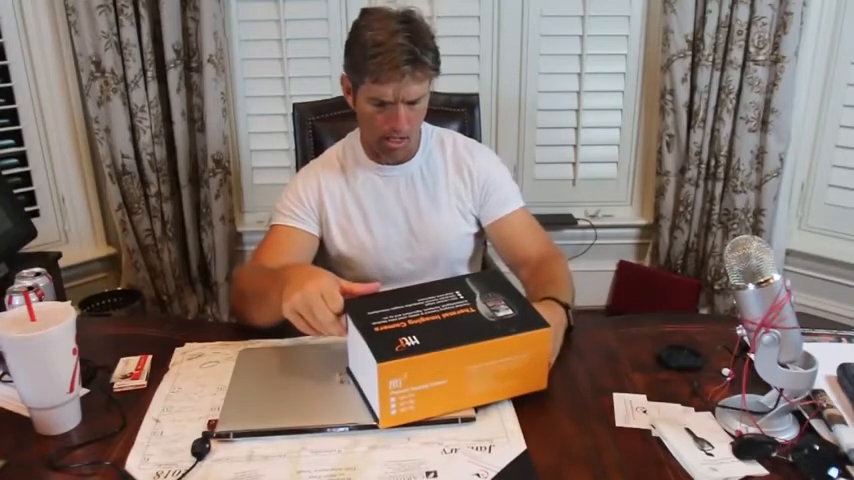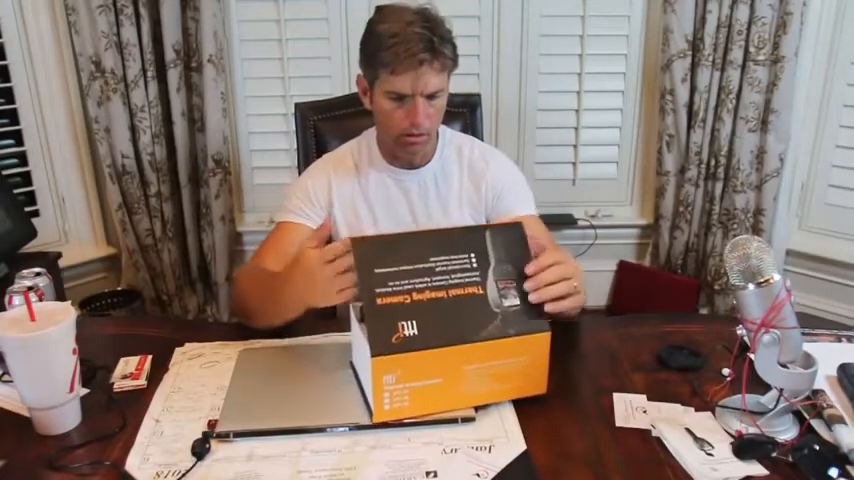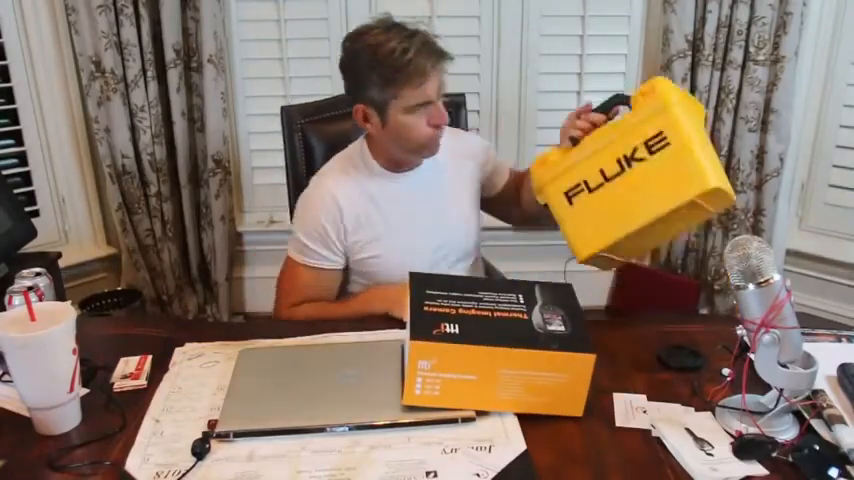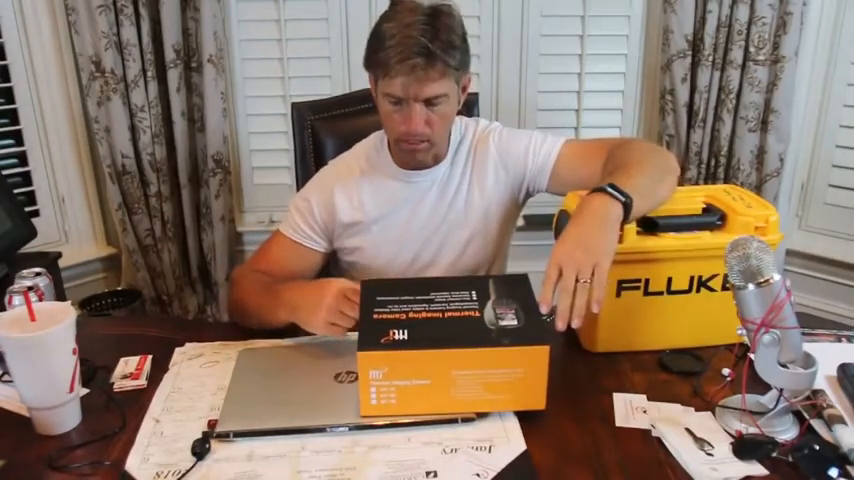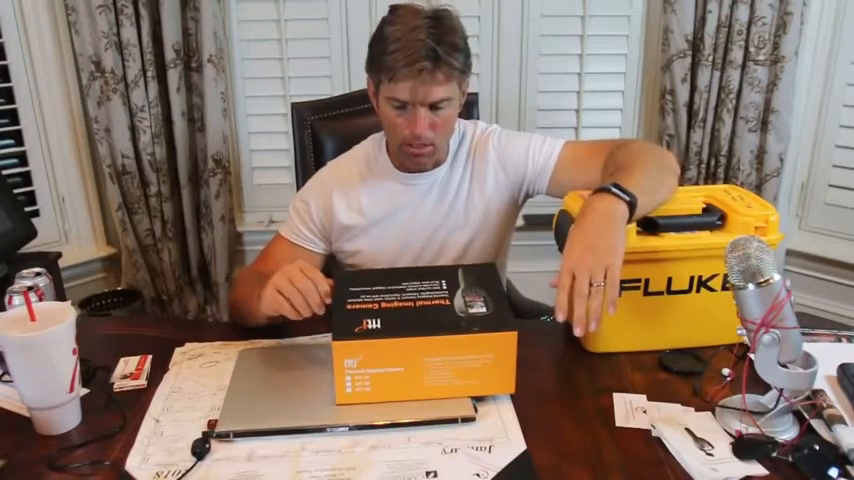HTI thermal imaging camera. The resolution, I'm hoping it's on here. I knew it was a lot more than, I've got a Fluke camera, a couple of these. I've got a couple of Testo 875s, which I really like. They're all out in the field right now with my inspectors. But the specs on this were actually better than all of those cameras. So I'm pretty excited. Anyway, here's the box.